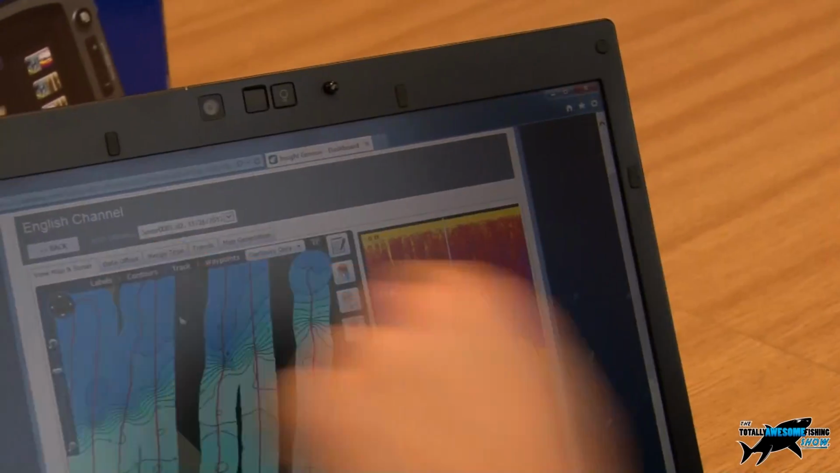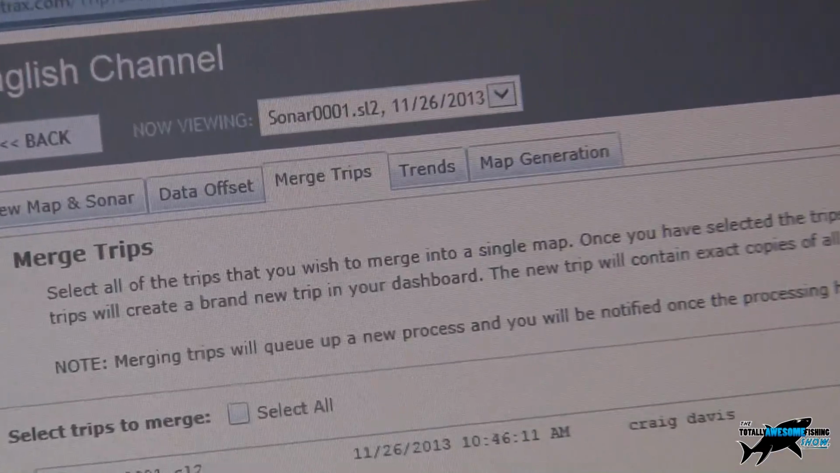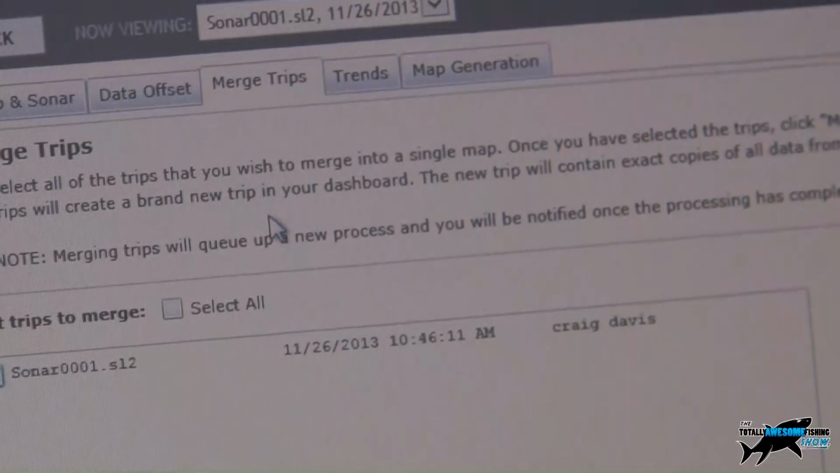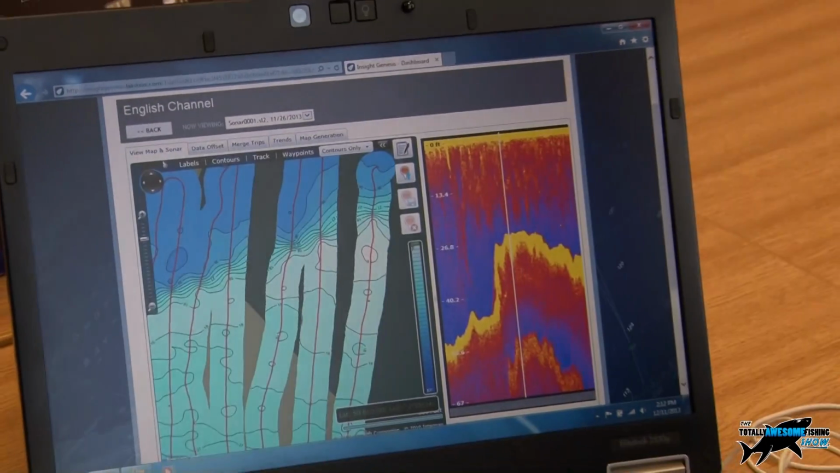And you see here we've got this tab for merge trips. If I click on that, it will list any recordings that have been done in that area, and you can just simply tick them and then just do merge, and that will join all those together and fill in all the missing blanks. Can you actually add more than one trip?